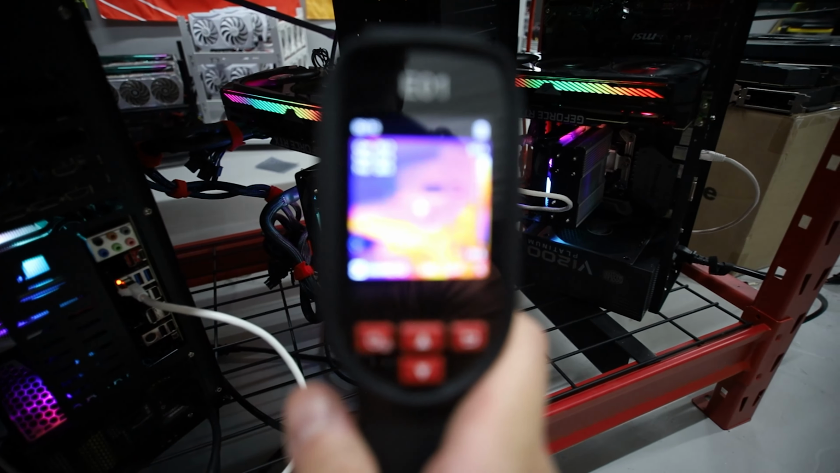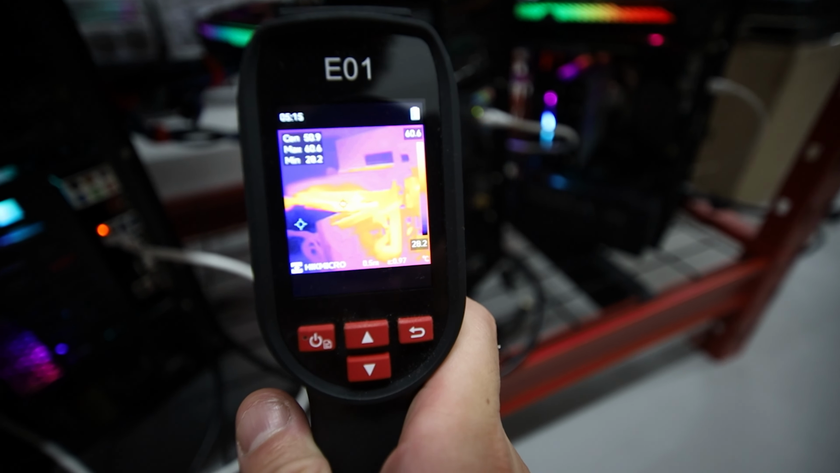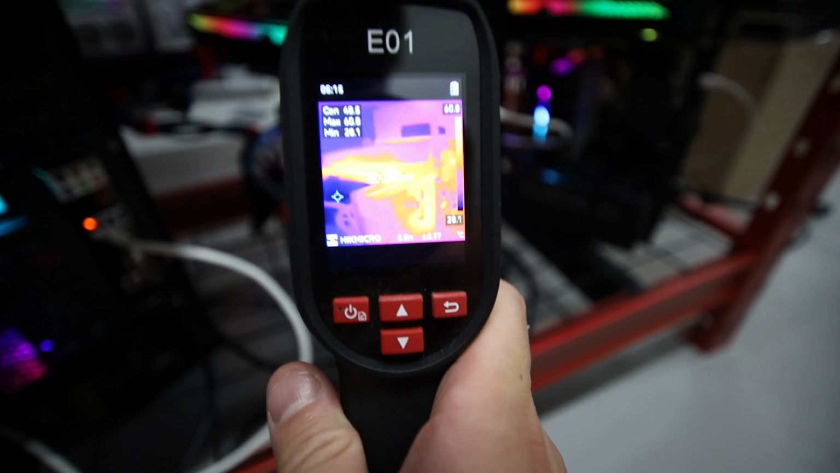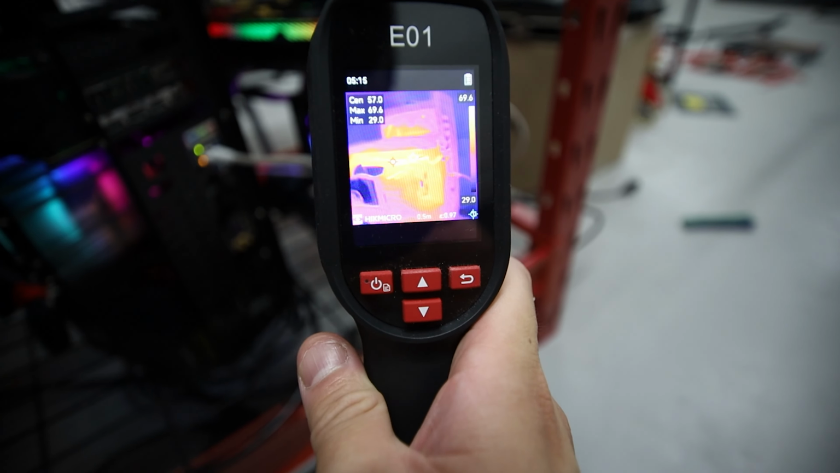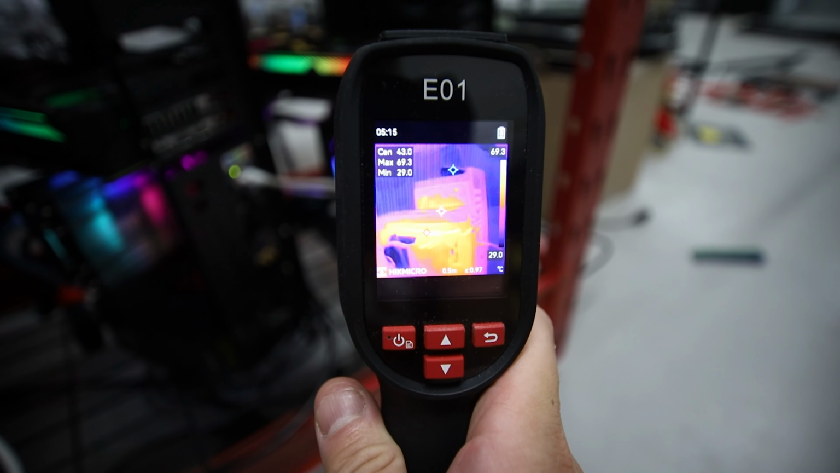Let's see, are any of these getting hot? The hottest part of this 3090 is 60 degrees Celsius. This one is also, oh, this one's at 70 degrees Celsius.